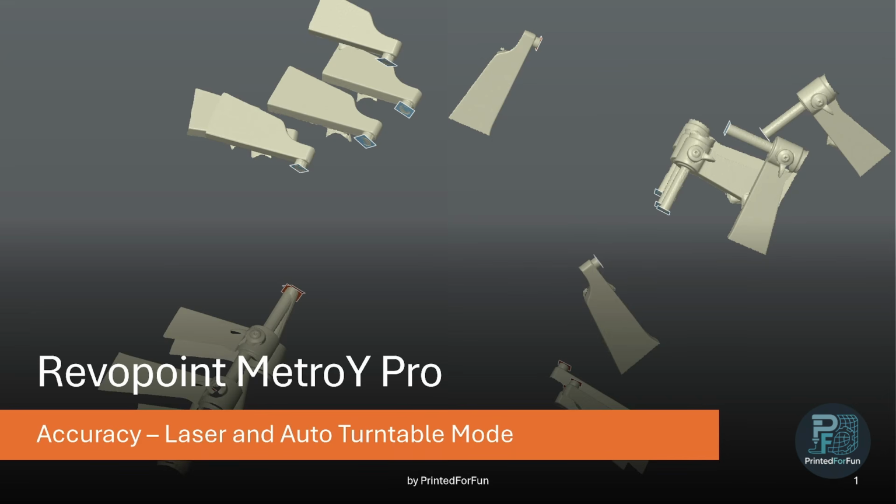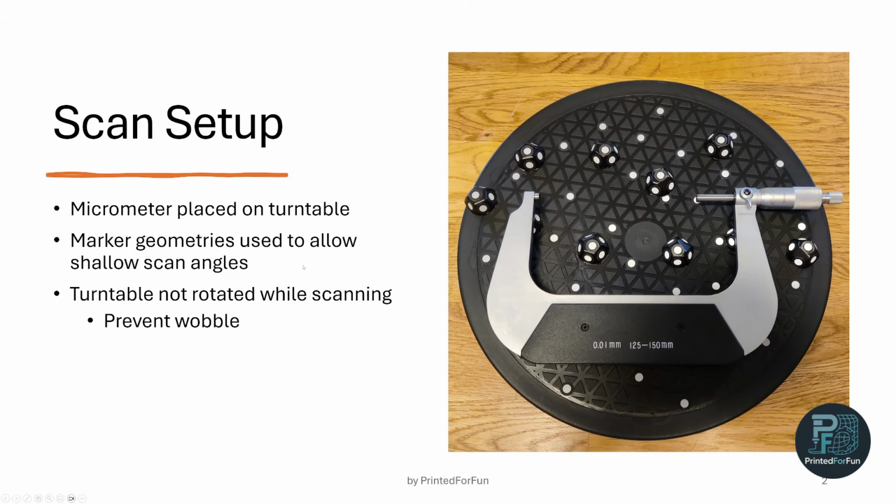You may already know this test. I did it with the Creality Sermoon S1 and the Einstar Rockit previously. If you're interested or have already seen it, I put a link in the description and you can simply skip ahead to the results if you already know the test. So let's have a look at the scan setup.